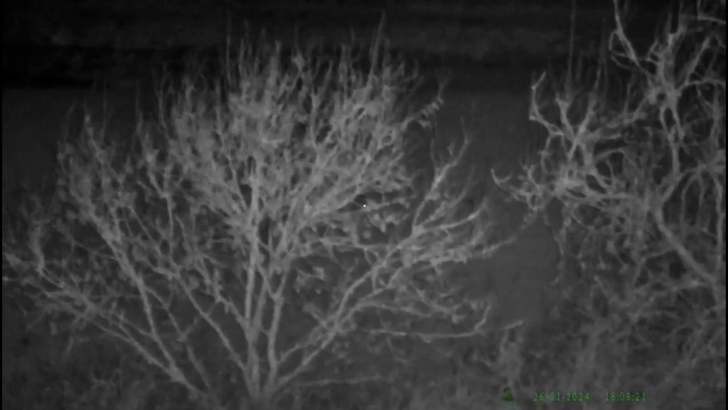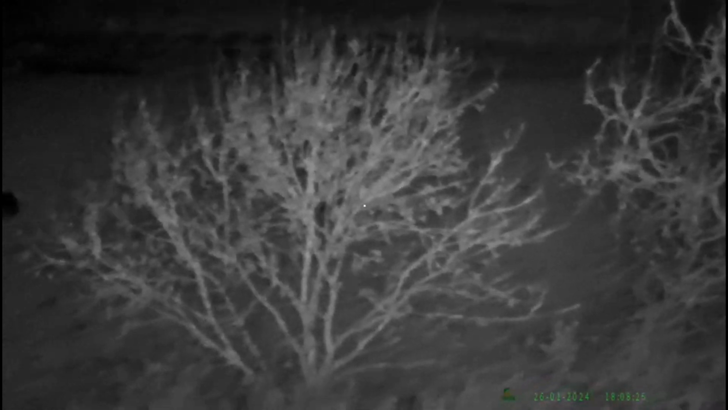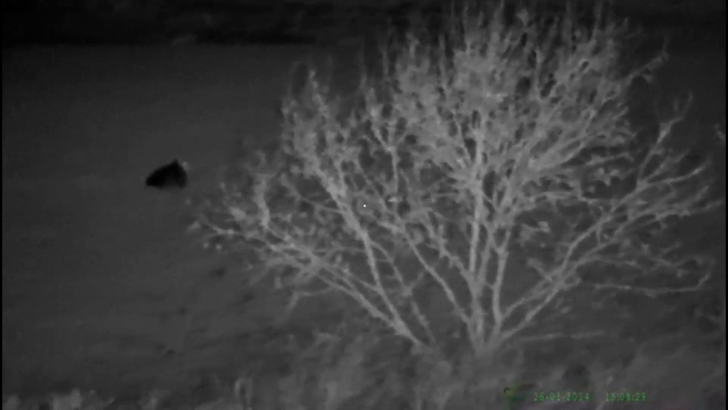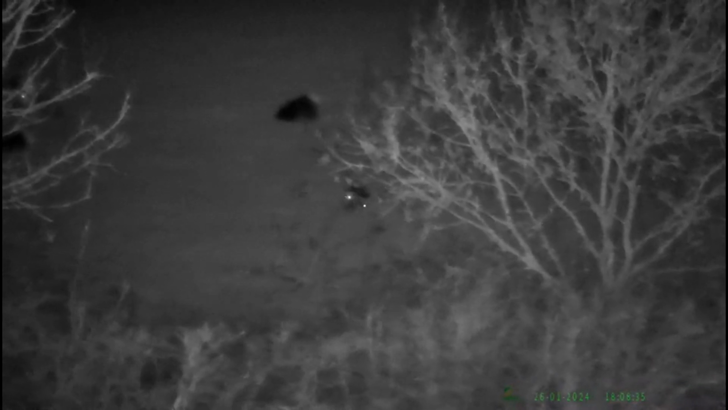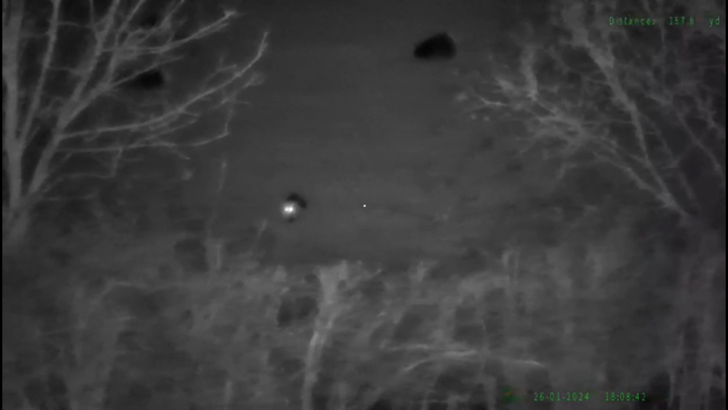So where the reticle is now, you see the eyes there, there's a fox moving over to the left. Hoping he's going to come in. Yeah, he's coming in.